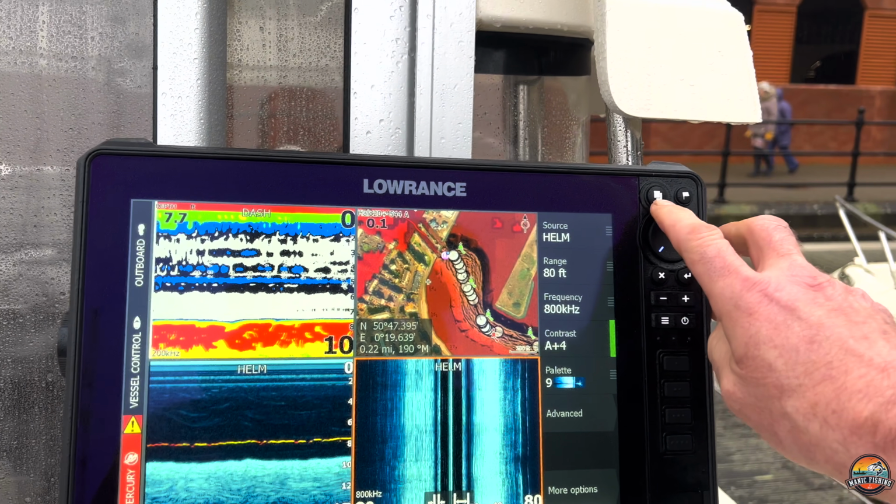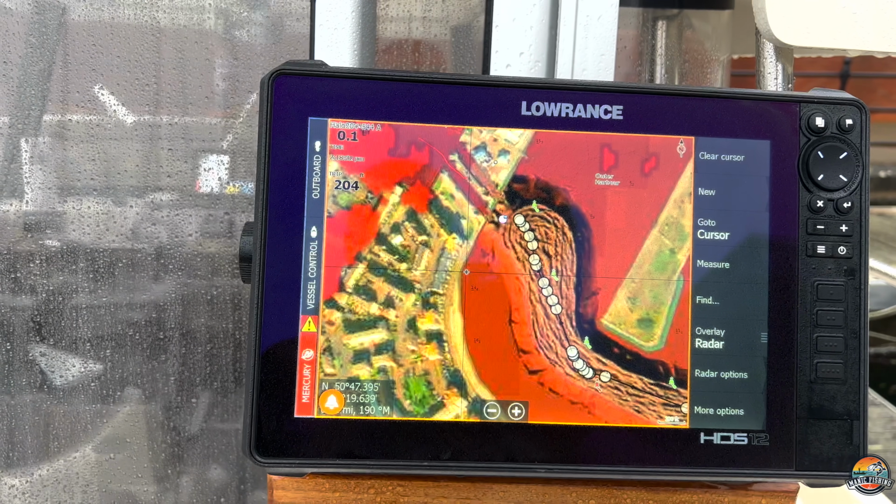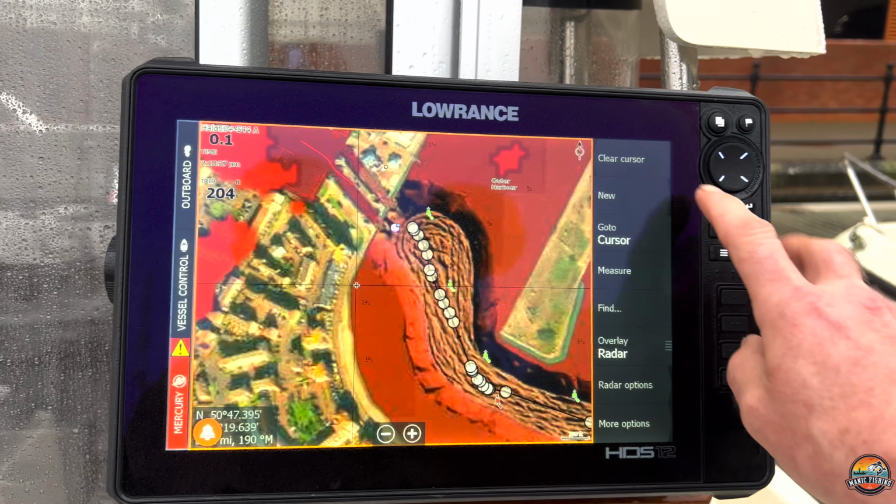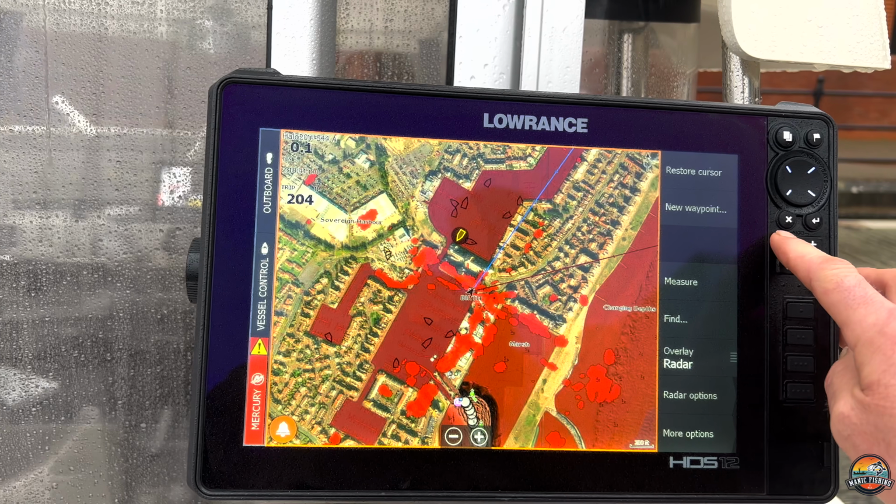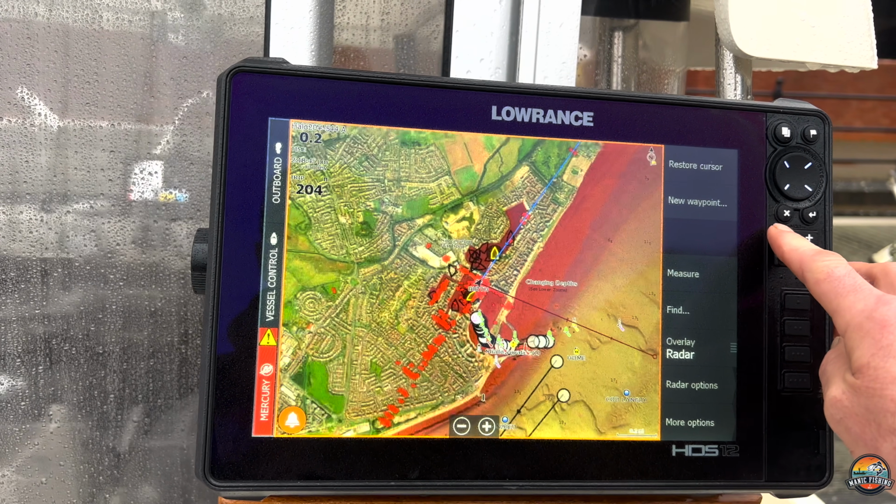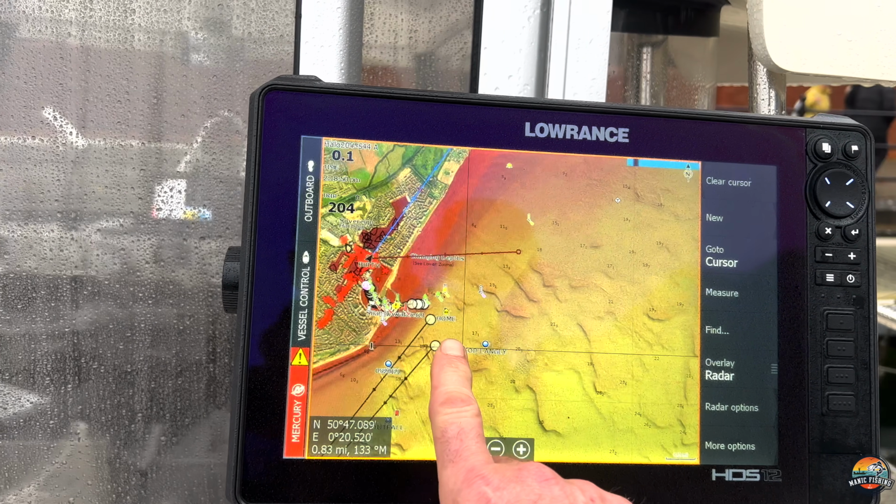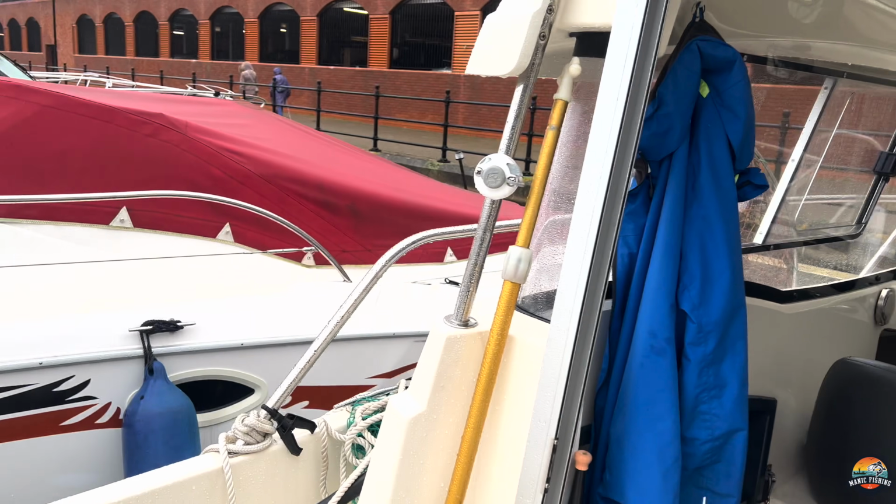If I go onto my chart, you can see there's the radar. Let's just clear that cursor. There's my berth, and obviously it's picking up a lot of junk in the marina. So that's where that is.